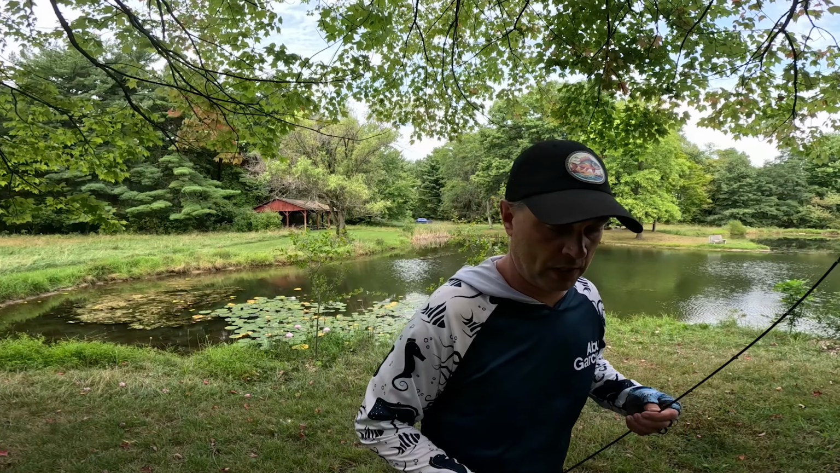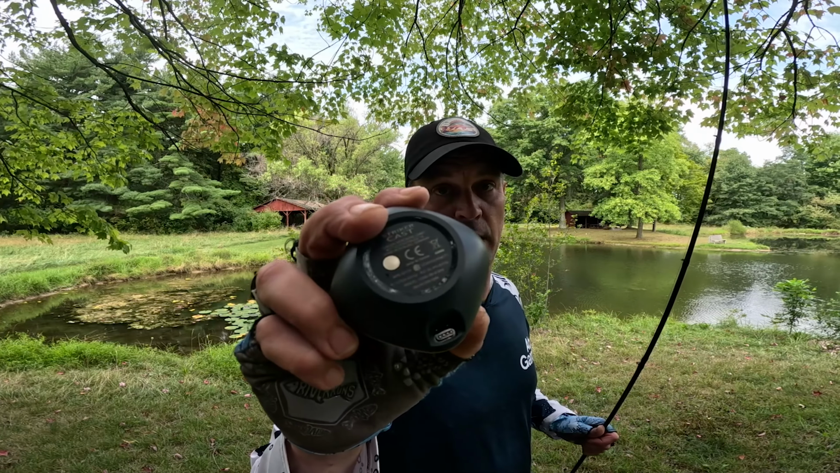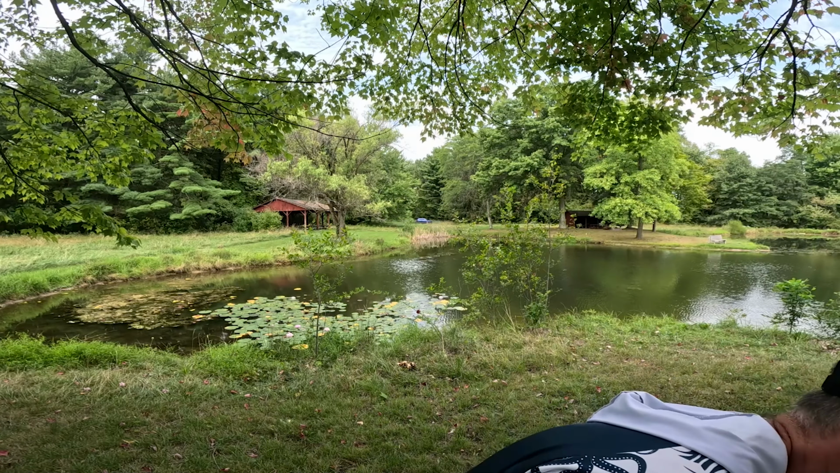So first things first, I'm going to put this off to the side, and then we're going to hook it up. There's a battery that comes with a power. Make sure it's juiced up, make sure it's powered up, and let's go. That's step one.